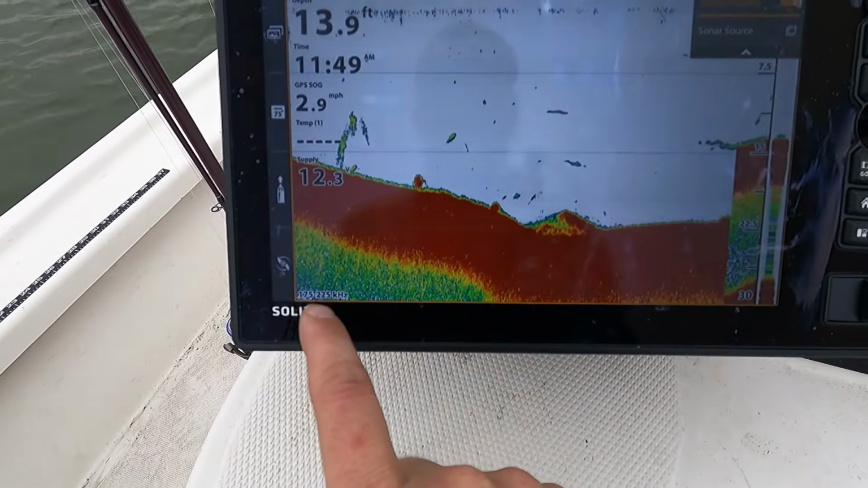When we're looking at 2D sonar, you've got to figure out what colors represent what on your screen. I have mine set up in 175 by 225 kilohertz. Now that's just the factory setting. I've done nothing to adjust that. That's straight up 100% from the factory. I've never messed with 2D sonar. I find that it's just fine when it comes from the factory.